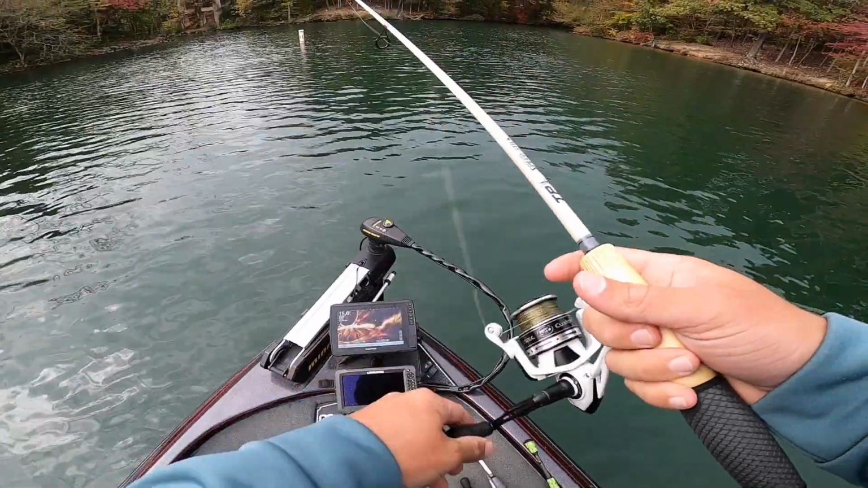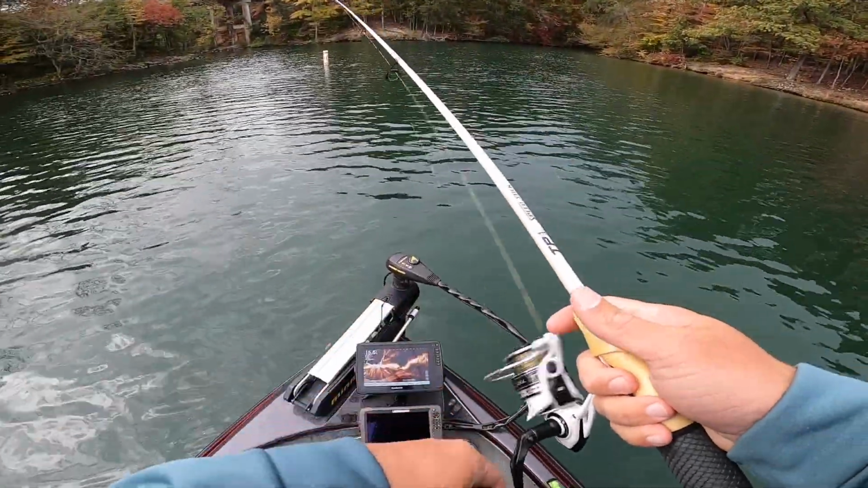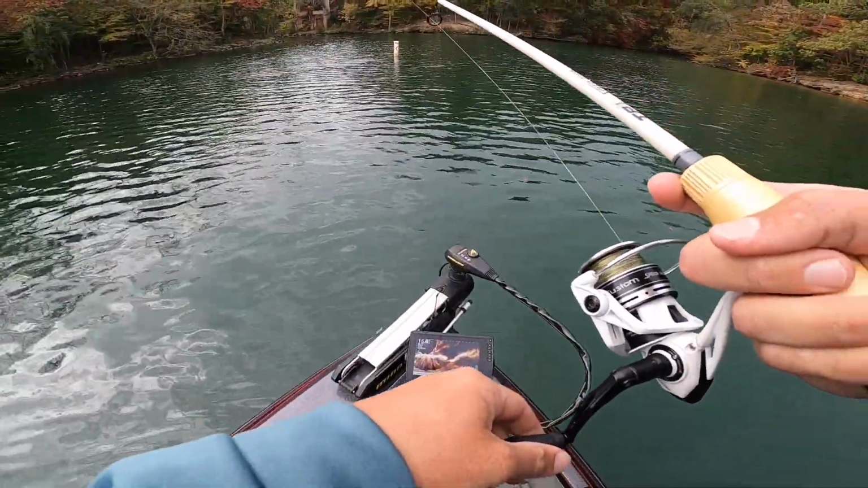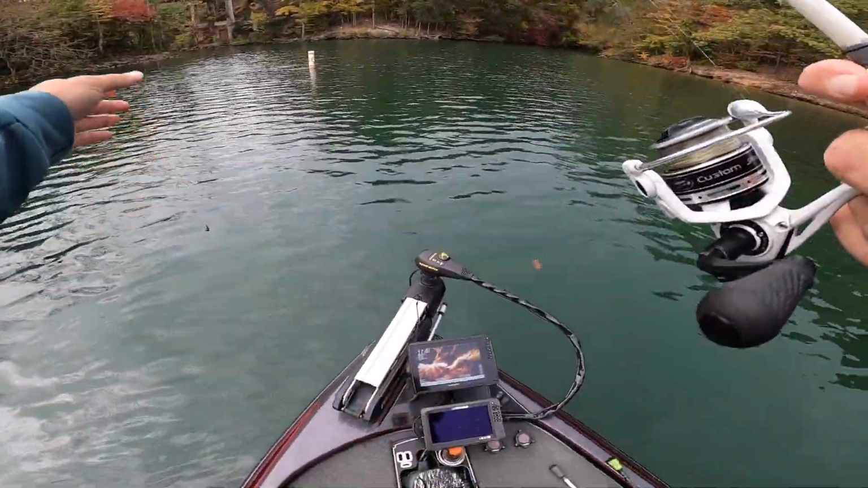Dude, these fish are so active, it's unreal. Pretty sure I got one. Oh, he came off, no way. They were just barreling after it like crazy.